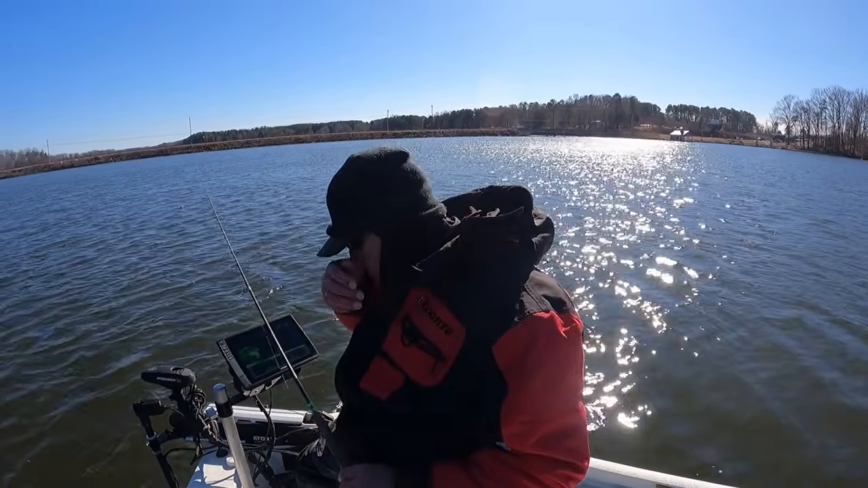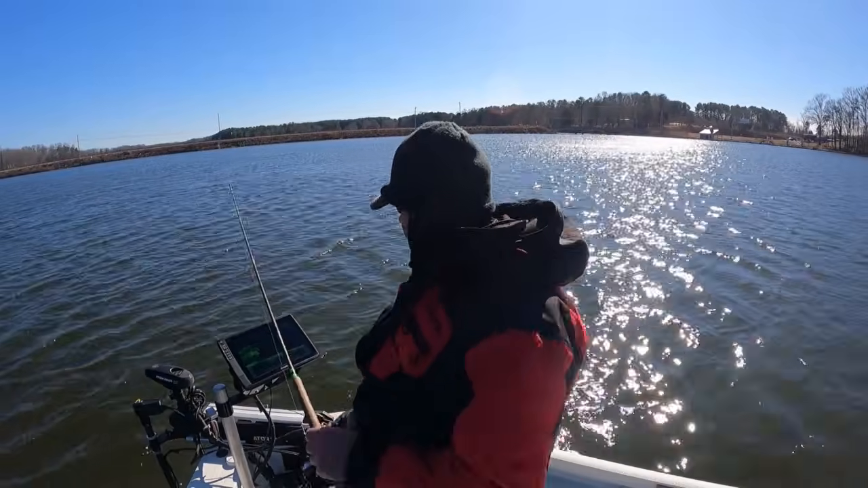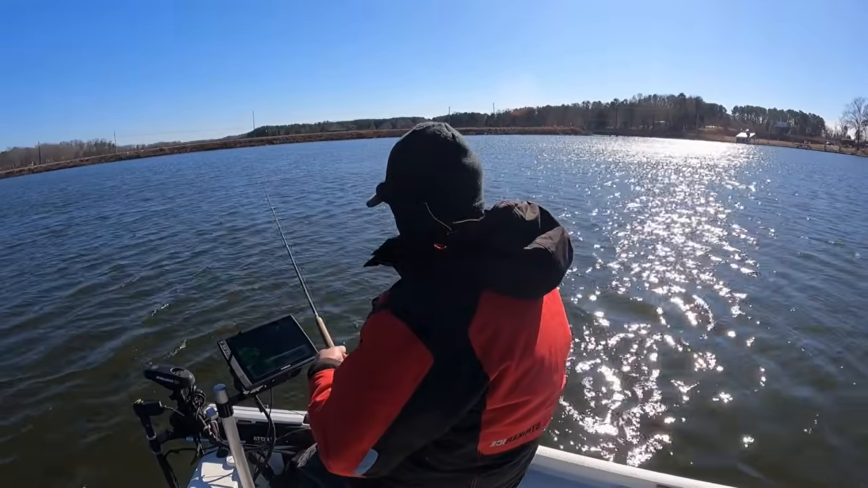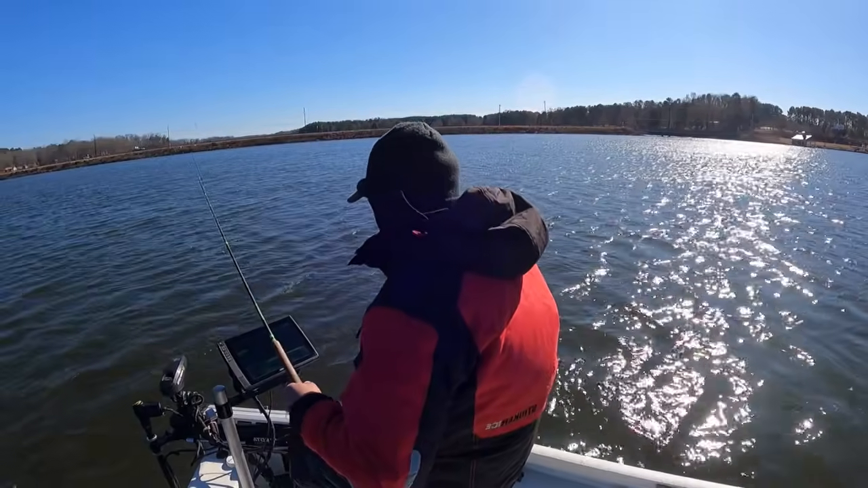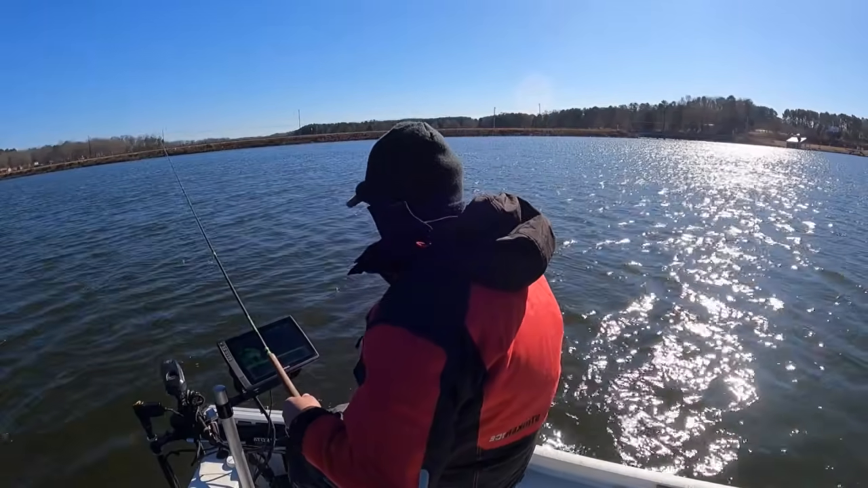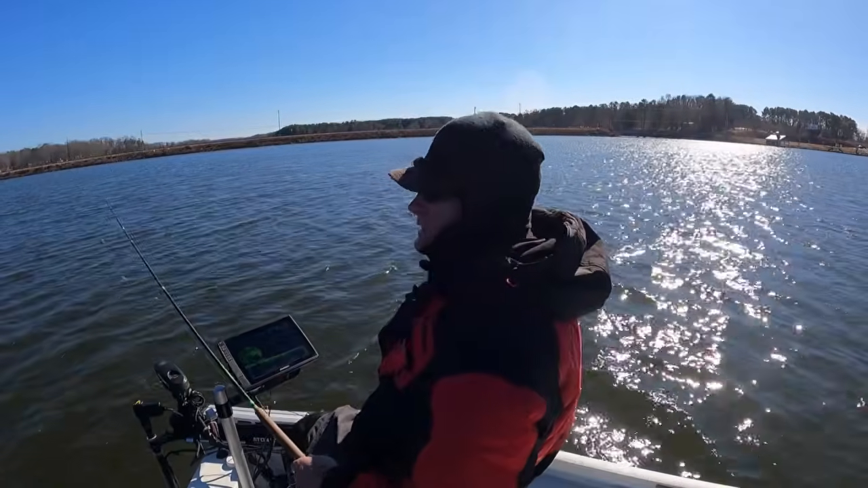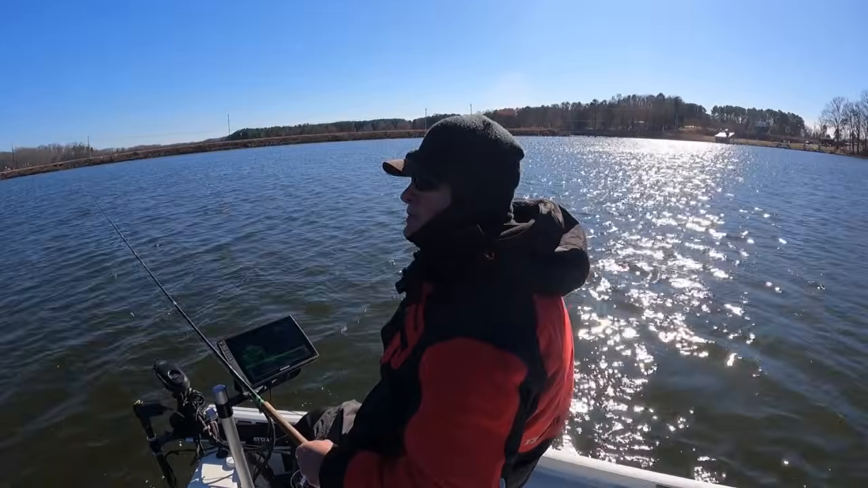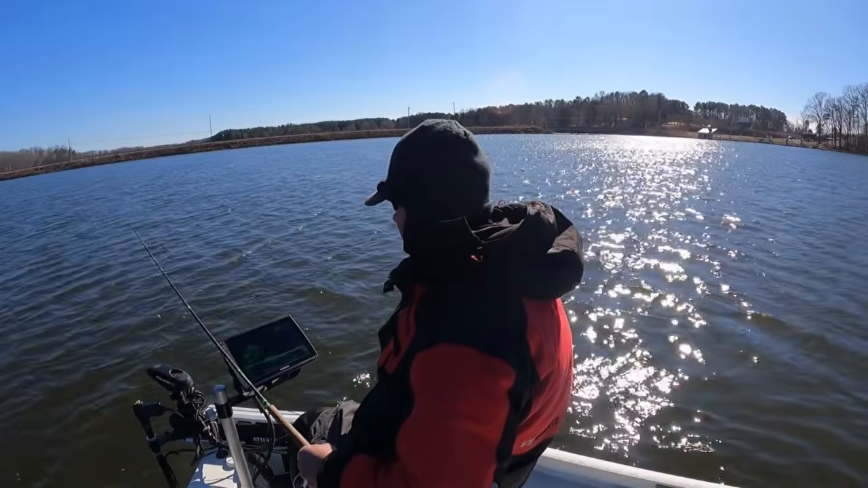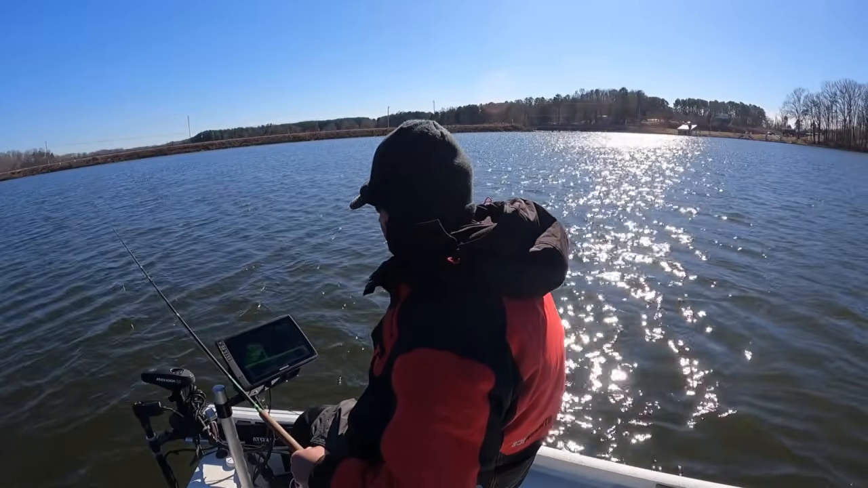Kind of no place to get away from the wind today, y'all. On some different fish, but I tell you what I seen. As soon as the boat got close, I seen them moving away from the boat, which is not good.